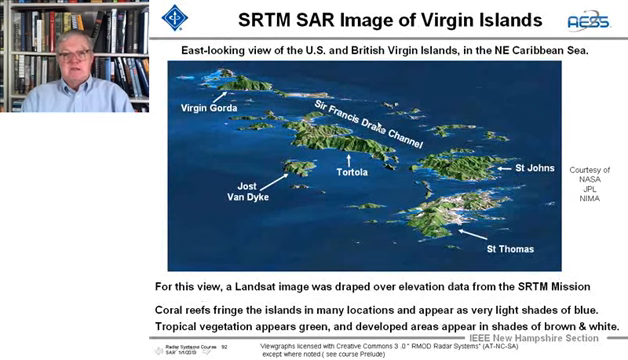Here are some really neat images. When you have one set of data from one sensor and one set of data from another, and you combine it, boy, can you get some beautiful images. And this is courtesy of NASA and JPL. And what they did is they took Landsat visual imagery, and it was draped over the elevation data from the SRTM mission.